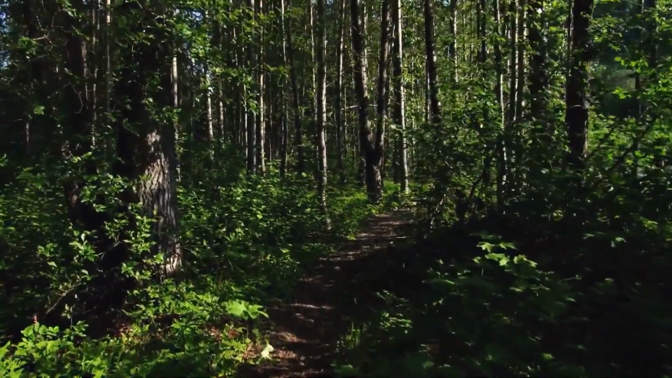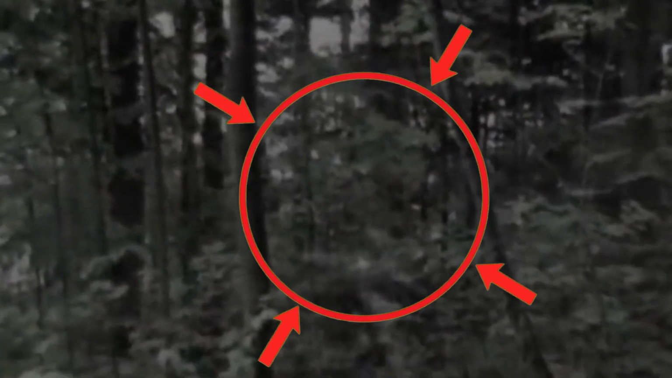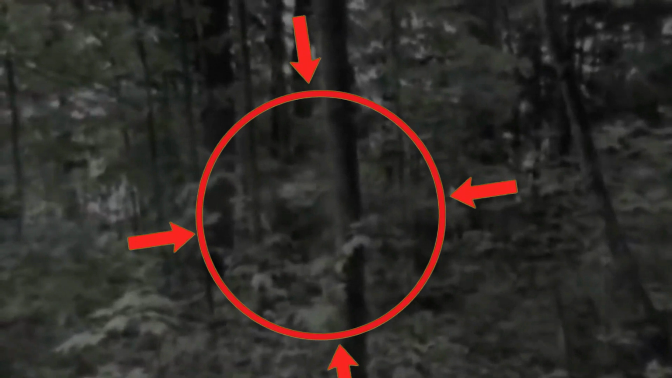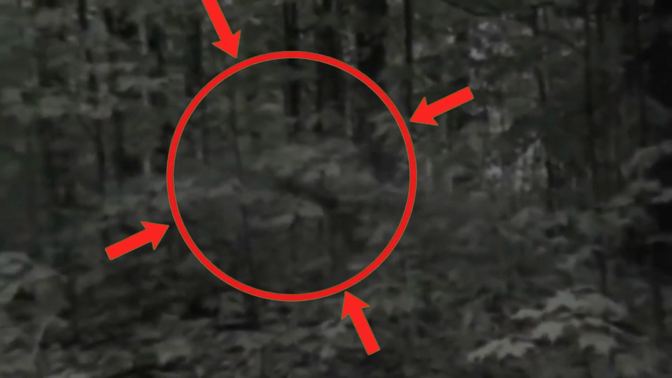Take a look at this old video from 1997. It's about shadow people. Despite the lack of fancy video editing back then, the footage seems legitimate. Even though the quality is poor, it's still possible to discern a human-like figure lurking behind the branches and leaves. But this is no ordinary human. It's more like a see-through, shadowy figure. It's almost like a mirage, yet somehow we can see it.